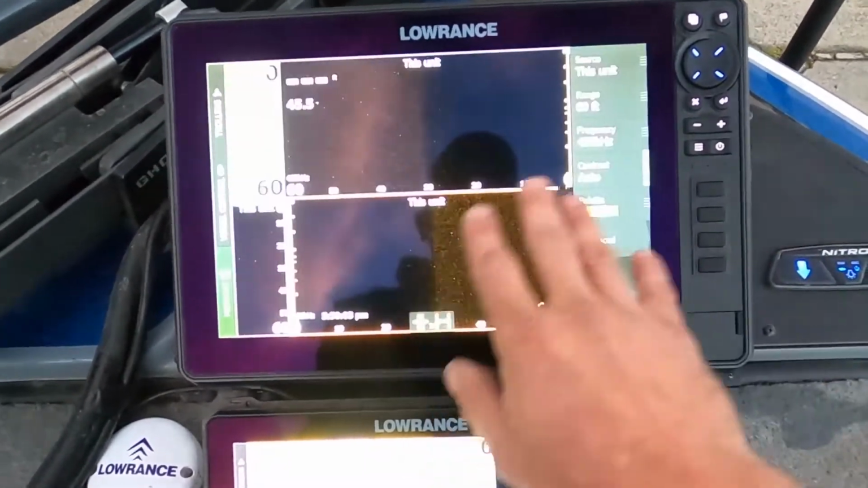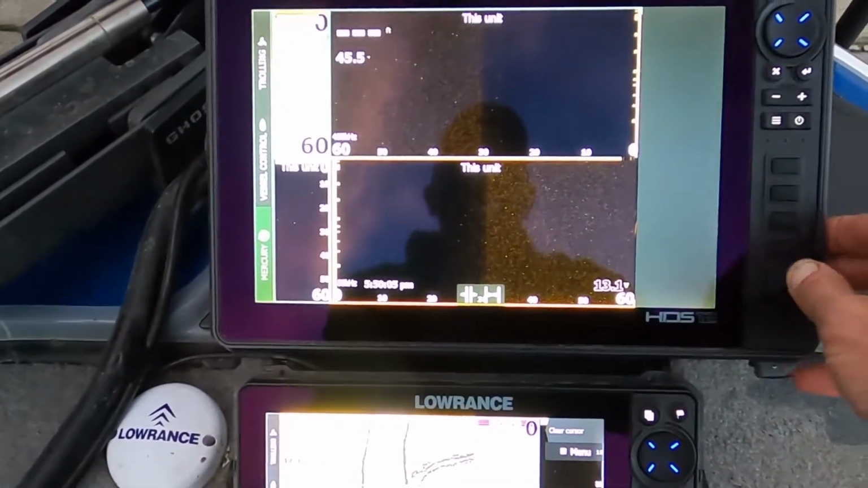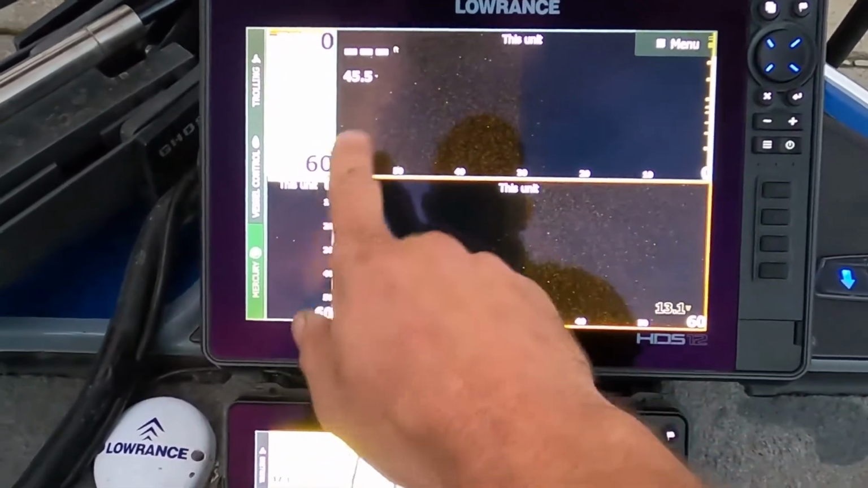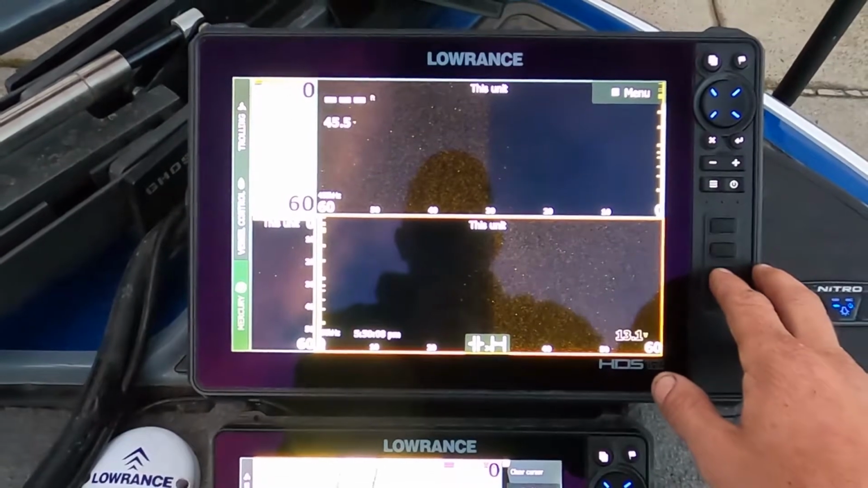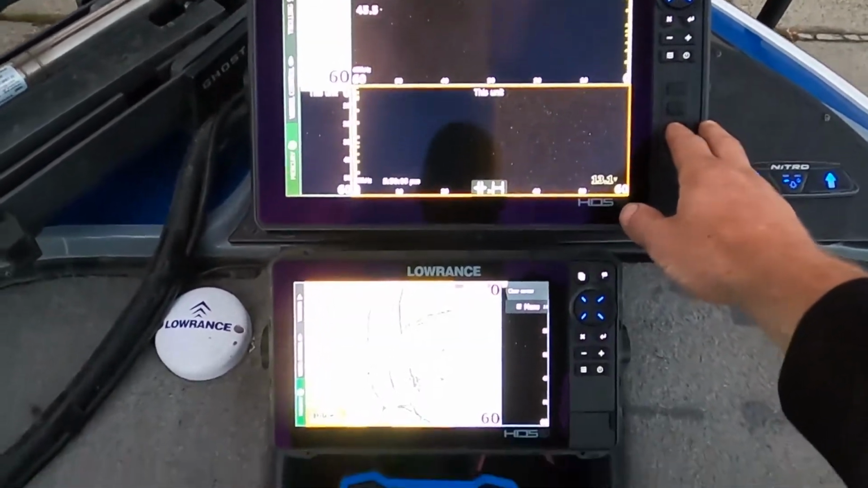I generally just leave it at that. I do have it set up so that I can run side scan and some other things if I choose to, but most of the time it's pretty much just forward scan and that's it.